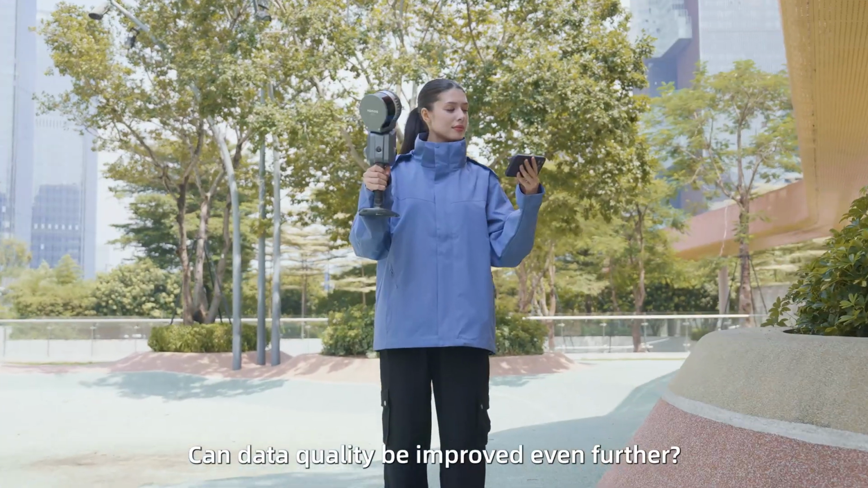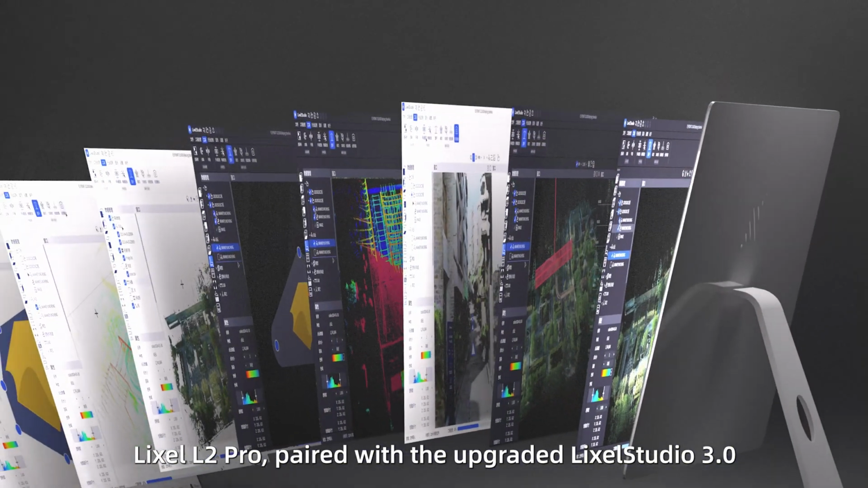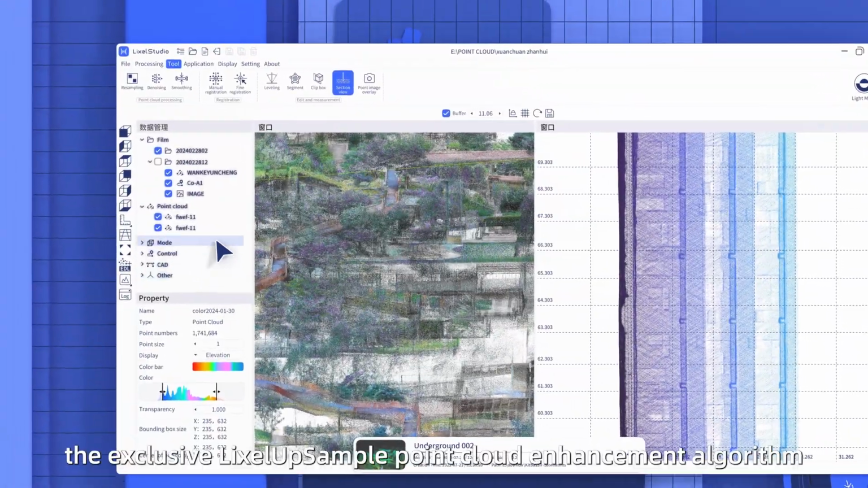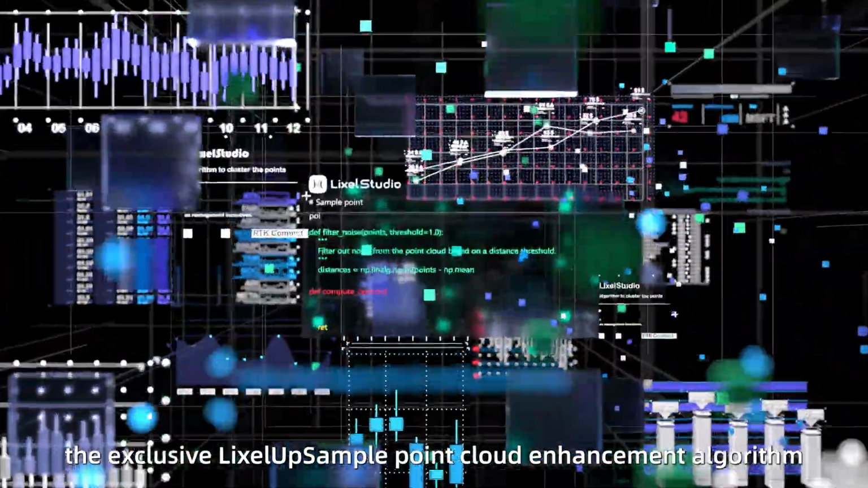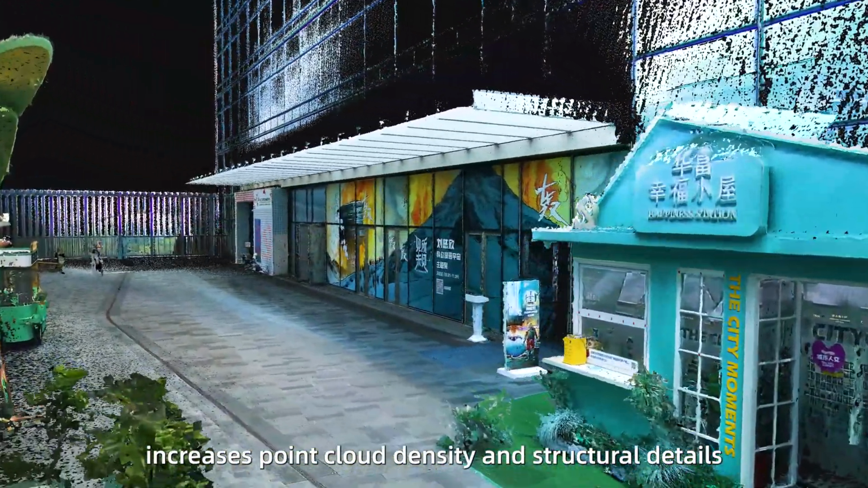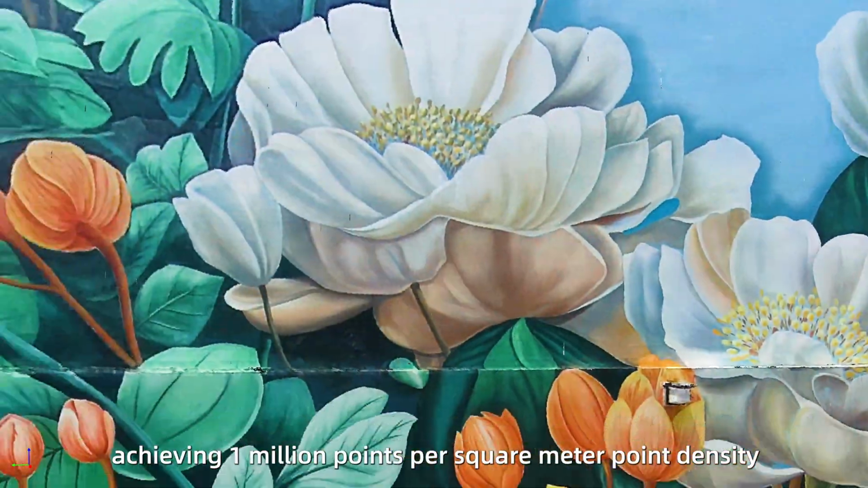Can data quality be improved even further? Yes, Lixel L2 Pro, paired with the upgraded Lixel Studio 3.0, brings even more refined point cloud data. The exclusive LixelUp sample point cloud enhancement algorithm increases point cloud density and structural details with 5mm point cloud thickness and 1mm point intervals, achieving 1 million points per square meter point density.